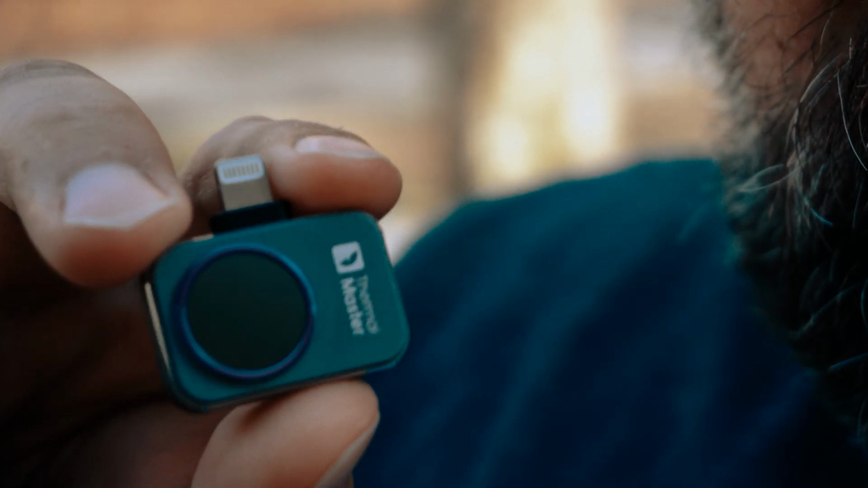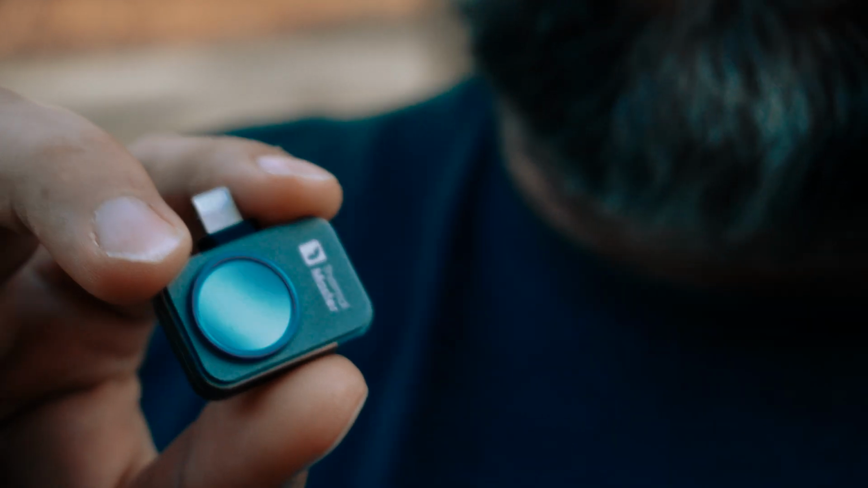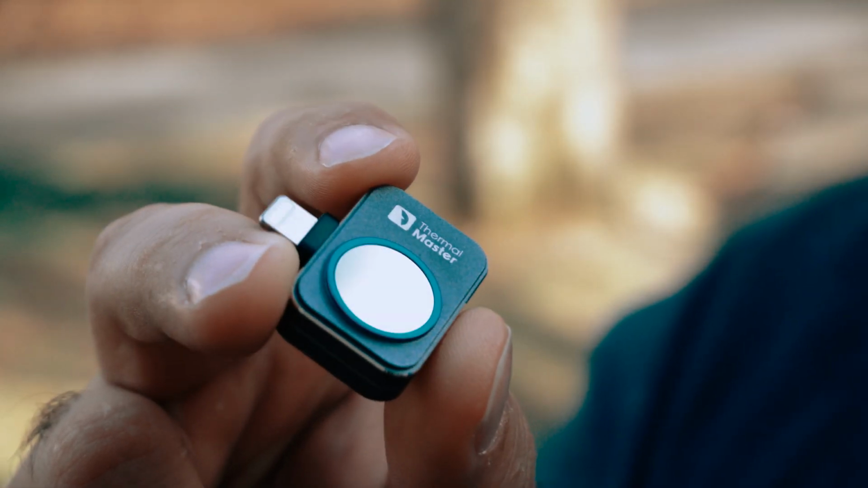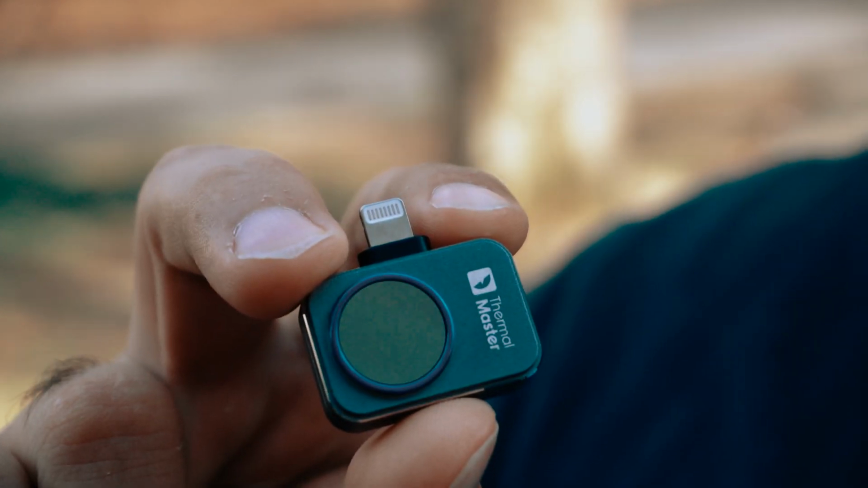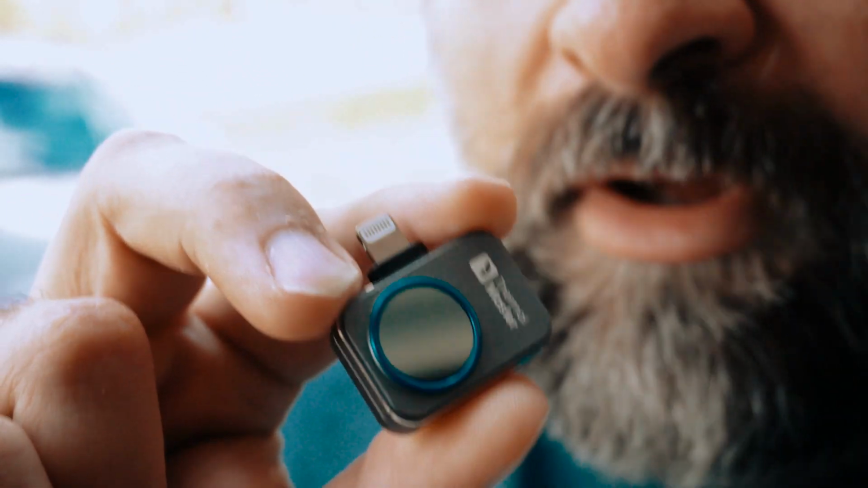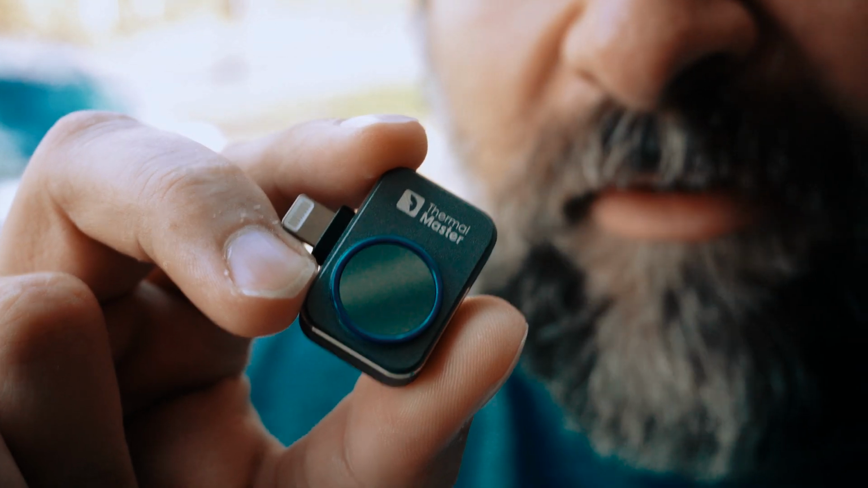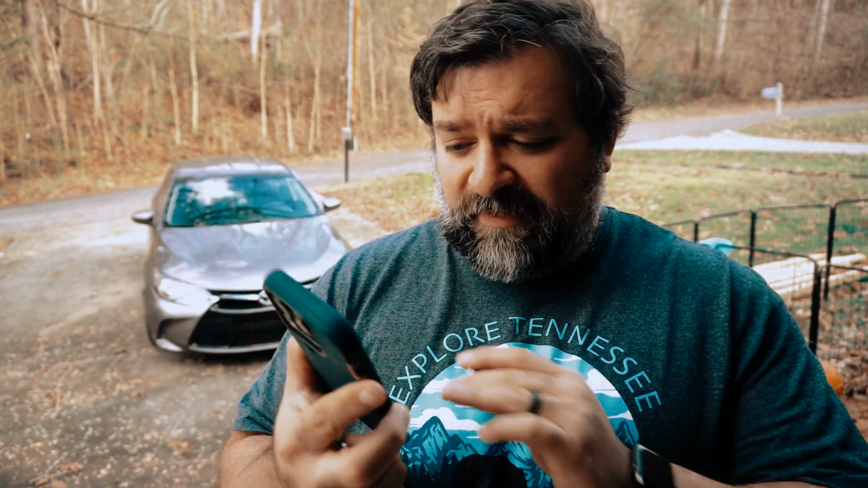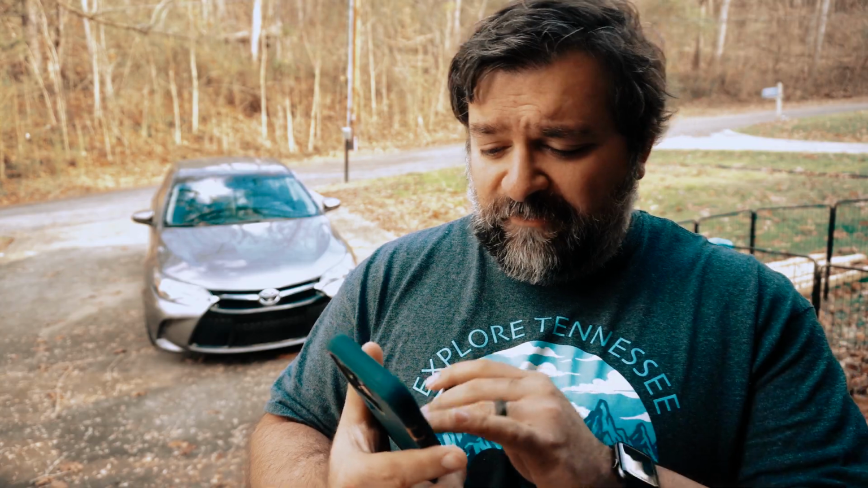This right here is like the smallest thermal camera that I've ever seen. Now there's a few different companies out there that make these tiny little thermal cameras. It actually connects through a little lightning cable input, so it works with your phone essentially. As you can tell, this connects through the lightning cable to work with iPhones. They do also have a different version that'll connect to Android phones as well. Anyways, awesome little gift. Works out really well with my iPhone 13 Pro. Yes, I need to upgrade, but this is the phone I still have.